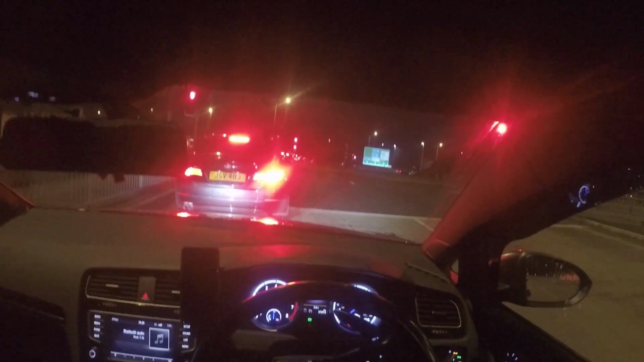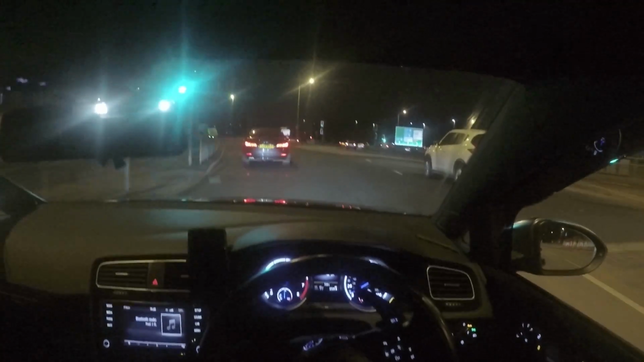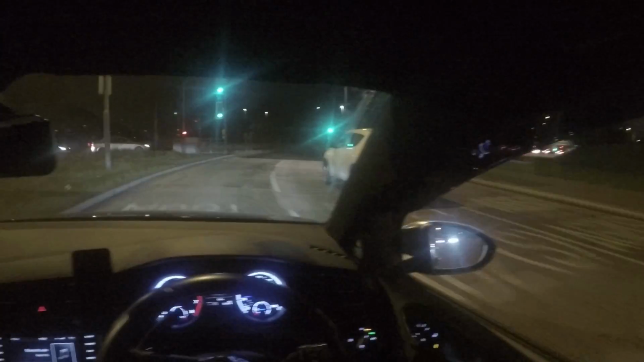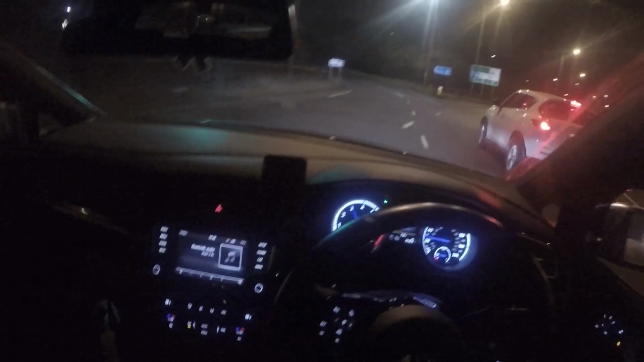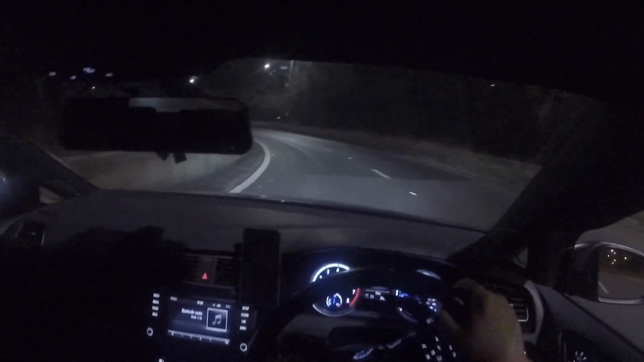I'll catch up with you guys once I'm on the motorway, which is just over there, and then we'll hear a little bit of the car. Right, so we're just setting off from the traffic lights. It's amazing how many weird looks you get when you've got a GoPro on your face. But we're just going to be heading on to the M621, the most awful motorway in the UK, most likely, apart from the M25. But let's have some noises.